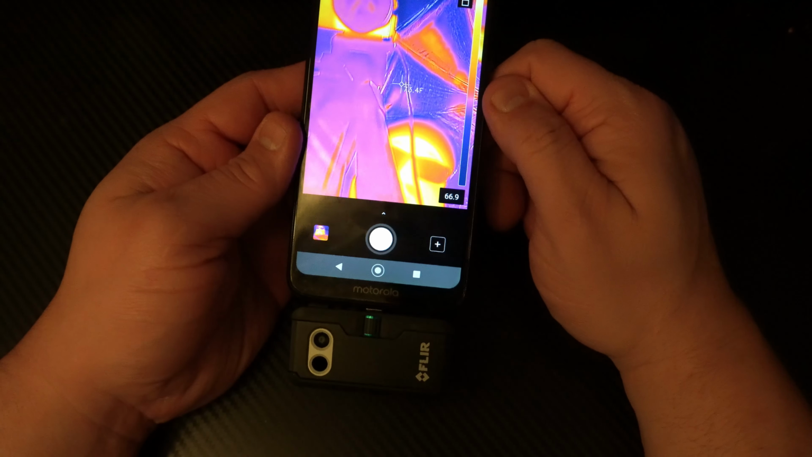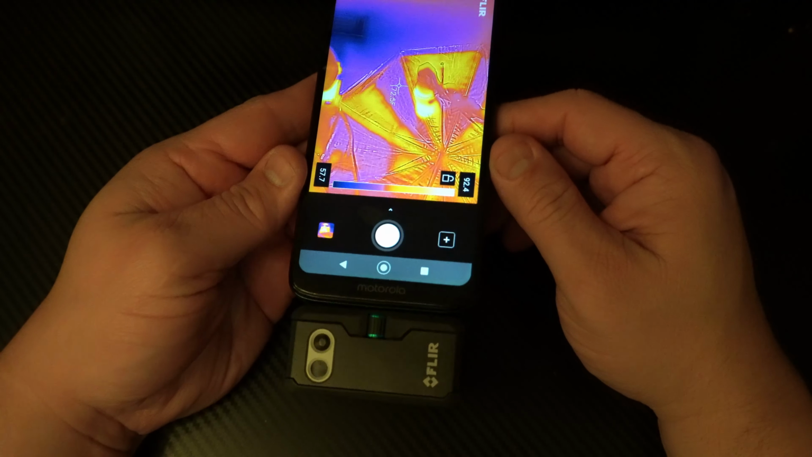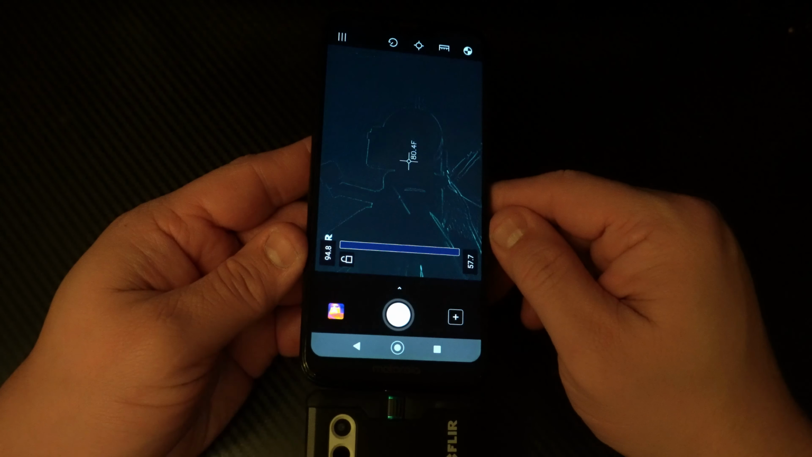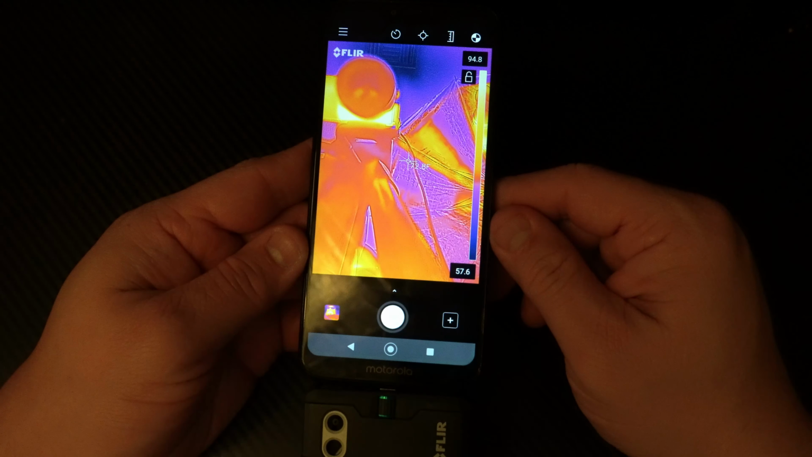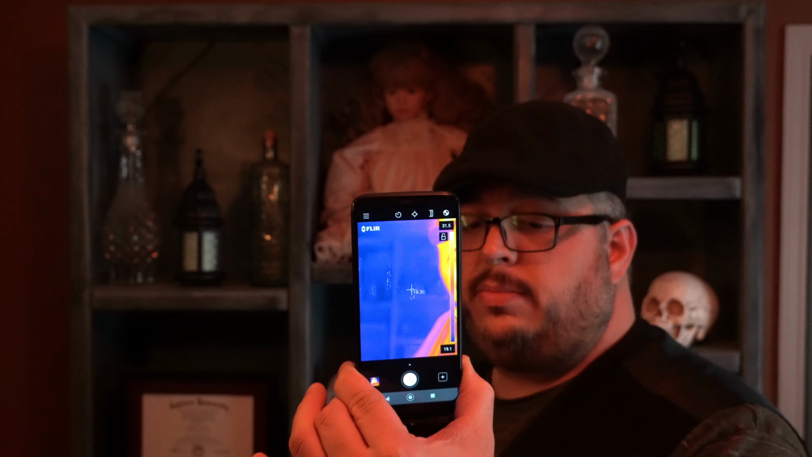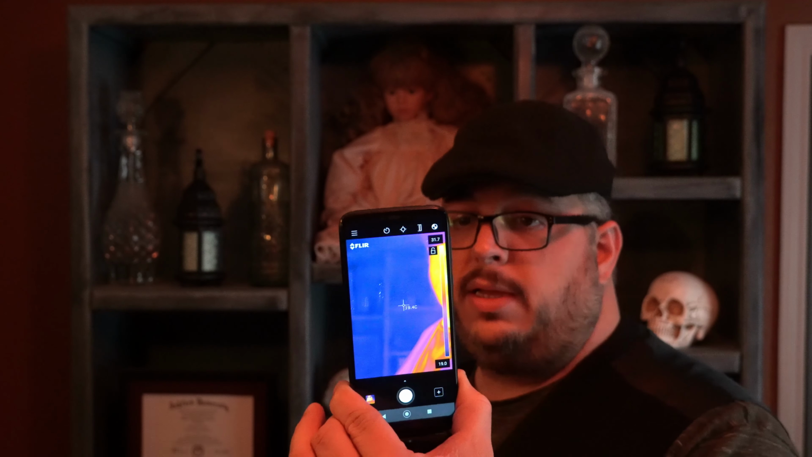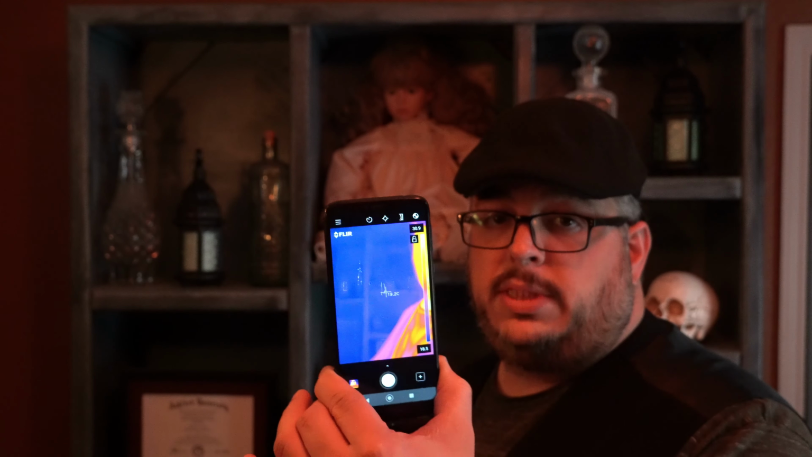Overall, it's definitely a nifty device. I think it'll do great doing paranormal investigations. And I am definitely looking forward to breaking it out at the next investigation. Now, a device like this is great for when you're trying to go through an investigation and do a sweep through to see if you get any reaction, or if someone, say an investigator, starts saying that they have a cold spot that they're feeling, and you want to take a quick picture, you can get a better image of what the cold spot looks like, how it's formed.